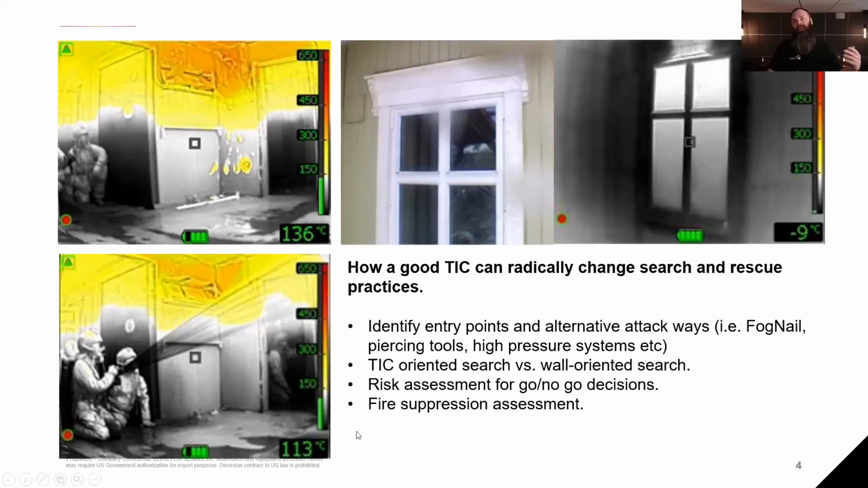Well, when I think about me teaching firefighting, you can divide this in multiple ways, but these are 4 key points I would say are heavily influenced by the TIC evolution, the TIC development. Like, how do you identify entry points? You scan the building from outside and see, where do I see the most heat? Where do I see thermal columns coming from?